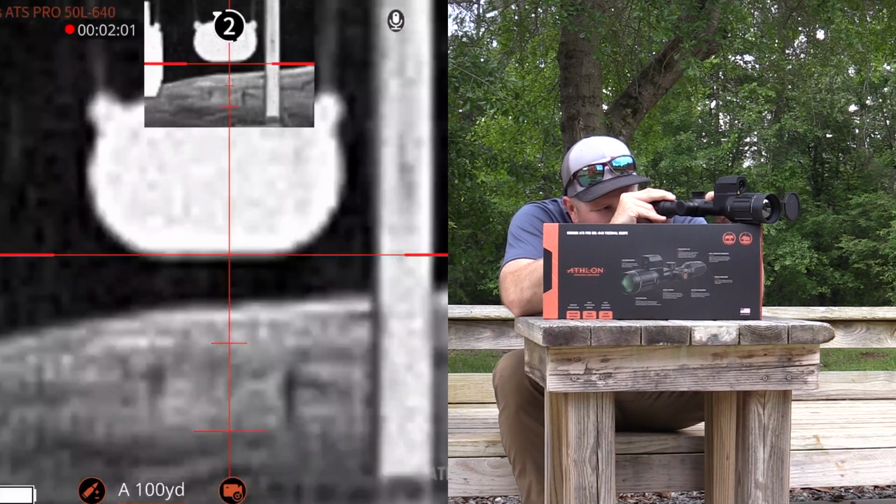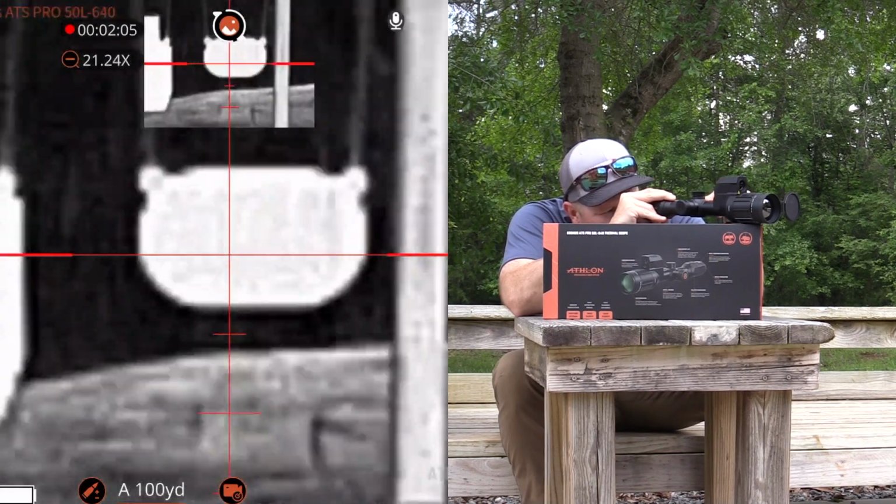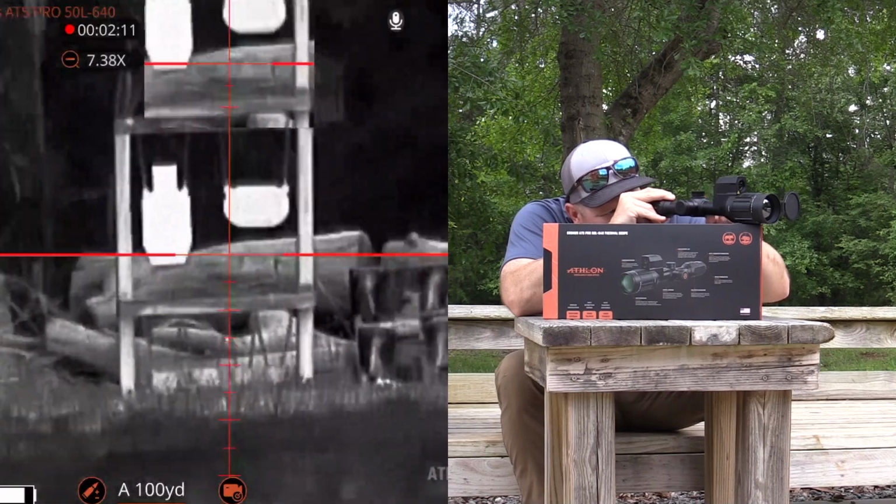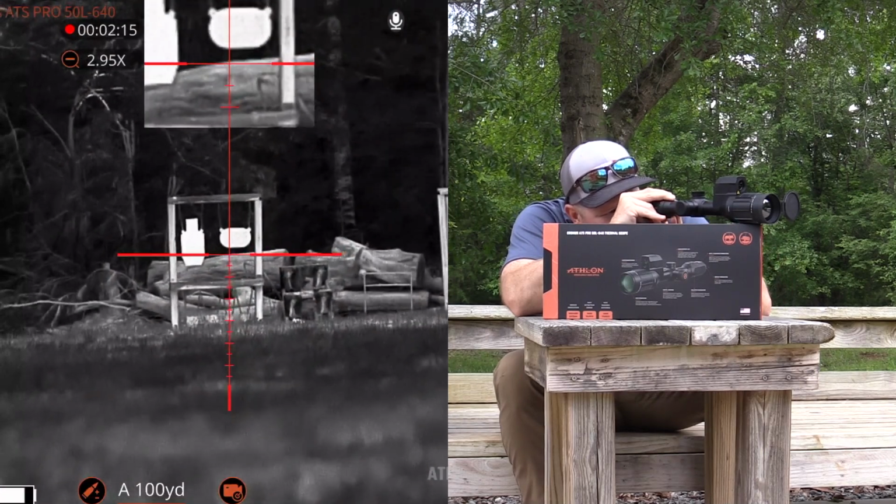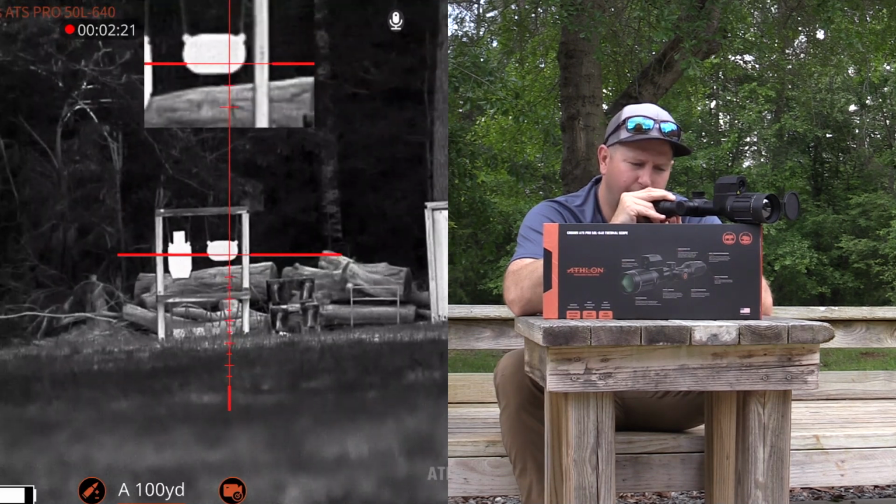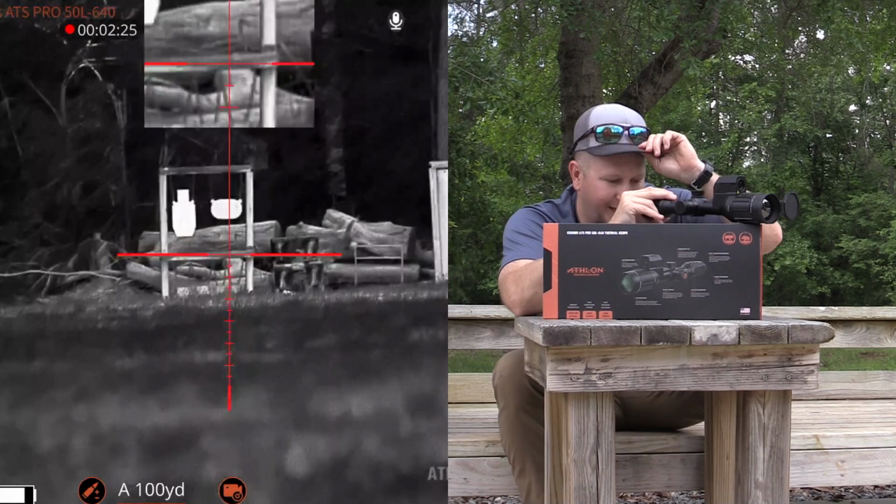The same goes for zooming out: you spin that same knob back towards you, which is spinning away from the target, and you keep spinning and it will go all the way back to the base magnification of 2.95. So very, very simple for somebody who does not want to reach up and click a bunch of buttons or learn where a bunch of buttons are for zooming in and out.